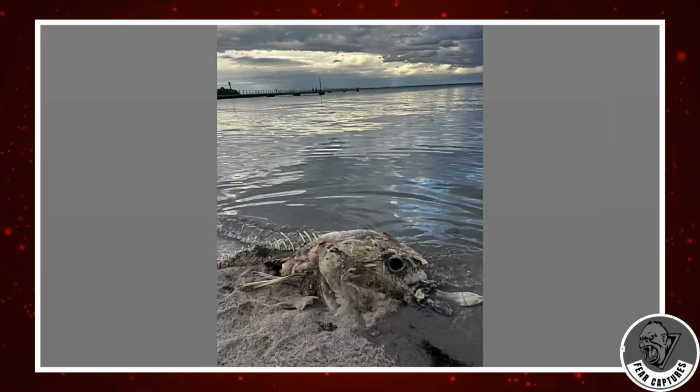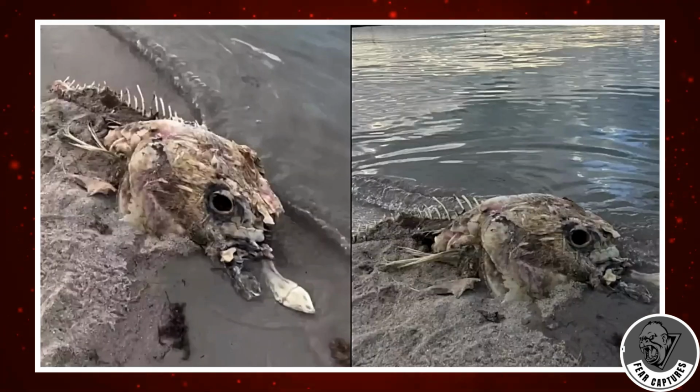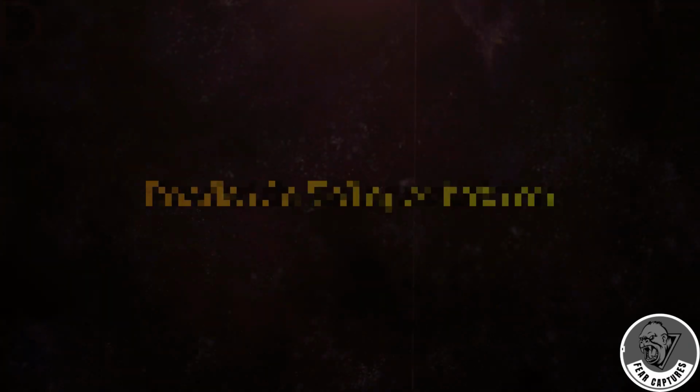Australia's shores have a long, well-documented history of yielding bizarre, unexplained marine remains. From unidentifiable carcasses to deep-sea oddities, this land down under seems to be a magnet for maritime mysteries. One thing's for sure, the sea isn't done surprising us. Not yet.